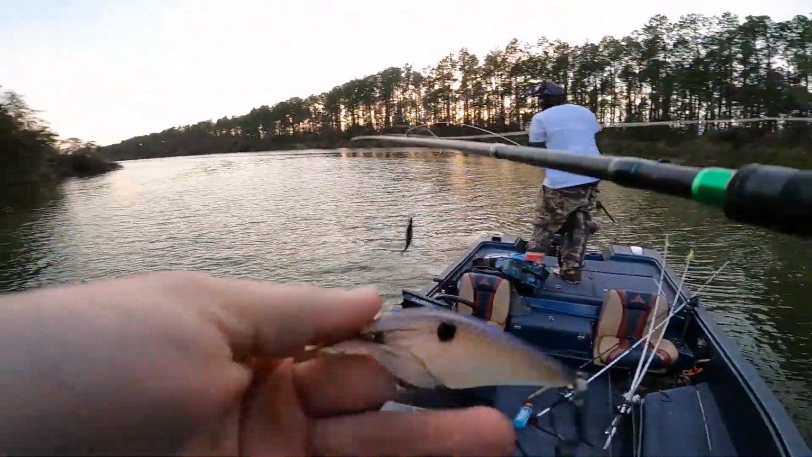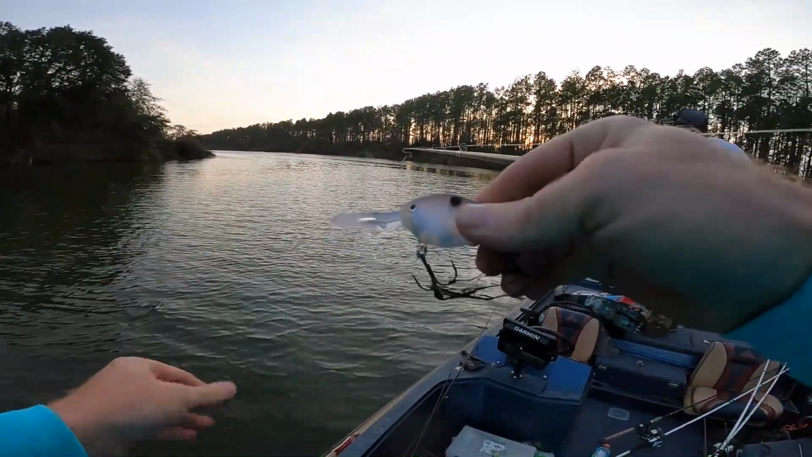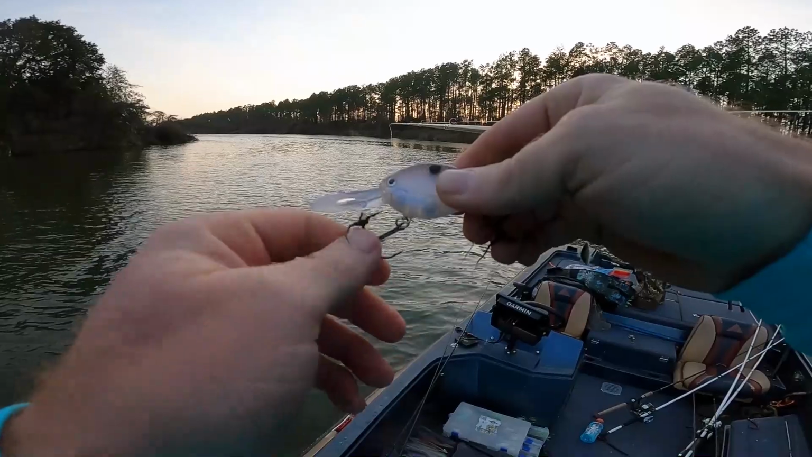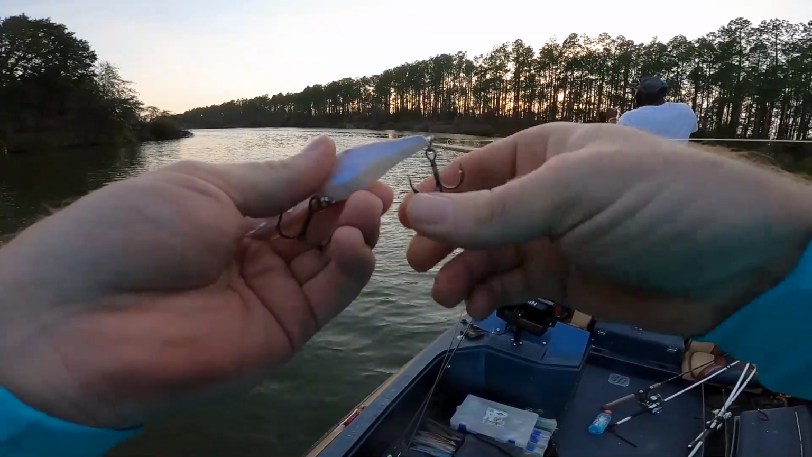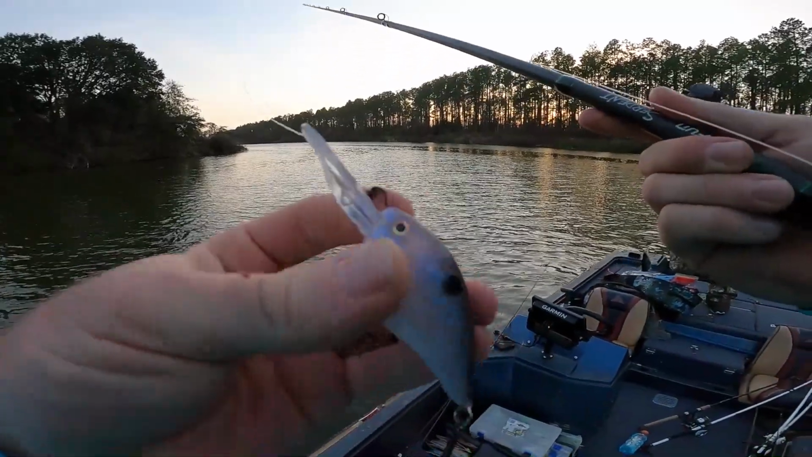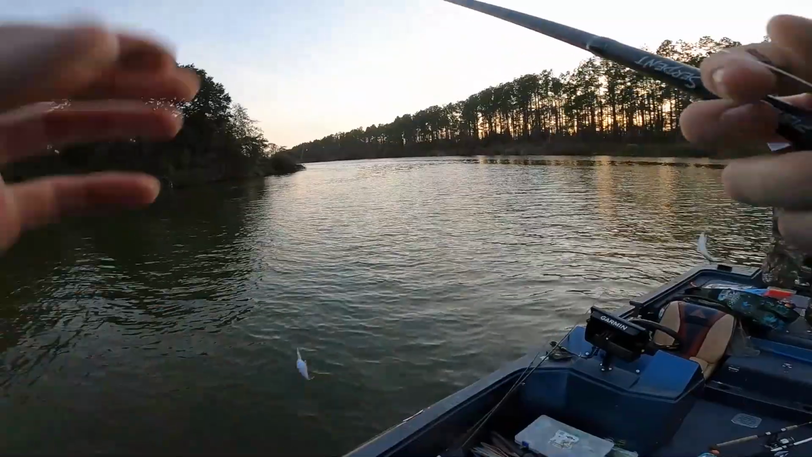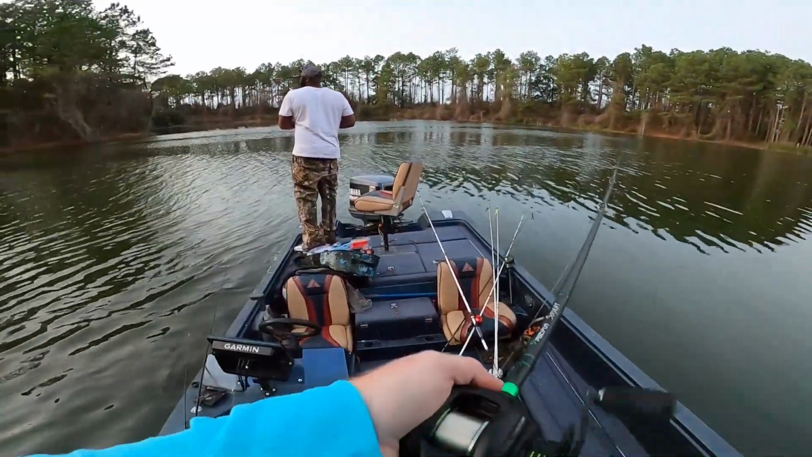Show you guys what we're fishing with here. This is a KVD. Not exactly what it's called. Actually, I think it's a Strike King. But see, it's got a narrow bill on it, so it's got a tighter wobble. Switch to something with a narrow bill since the water got colder and the fish are really wanting a tighter wobble. You got another one?